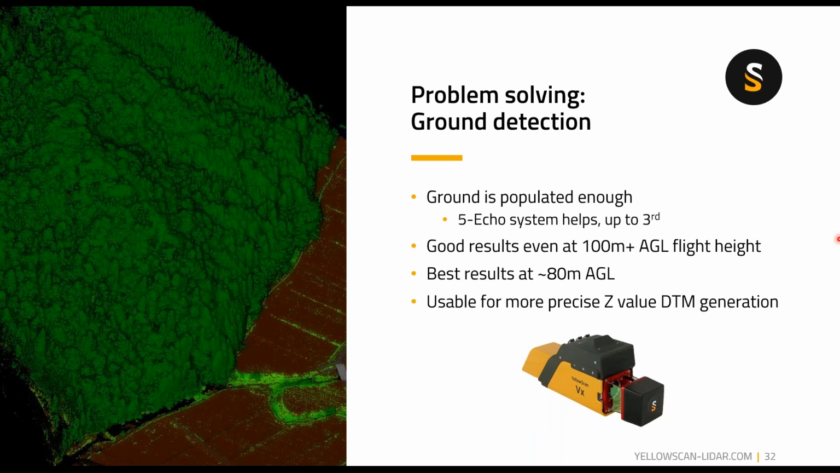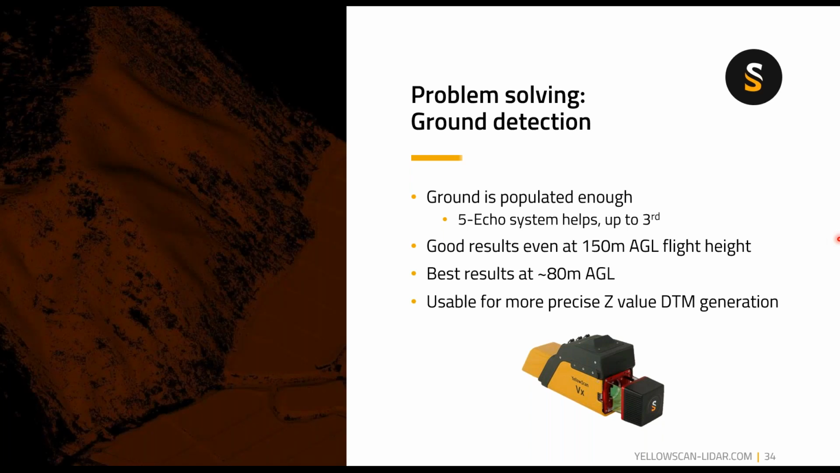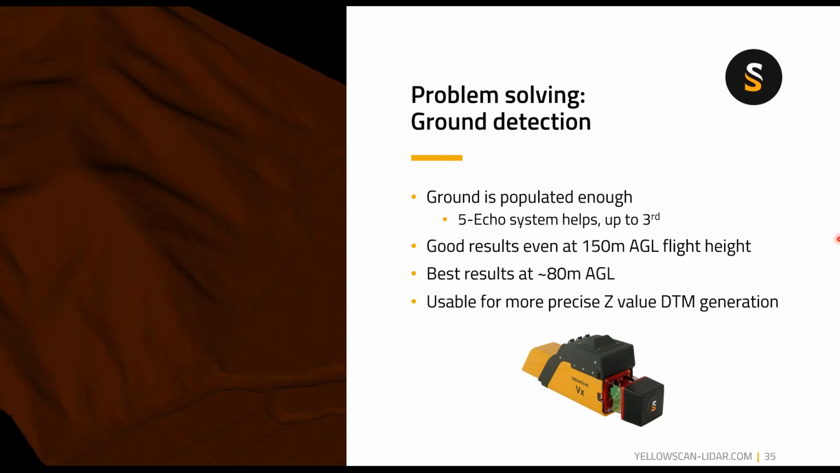When we move on to the VX, the ground is populated enough. The fact that it has a 5 echo system helps up to the 3rd echo. And you have good results even at 100-meter plus AGL flight heights, although the best results are at around 80-meter AGL. It is very much usable for a more precise Z value DTM generation, as you can see here. And it's still a very good system for this.